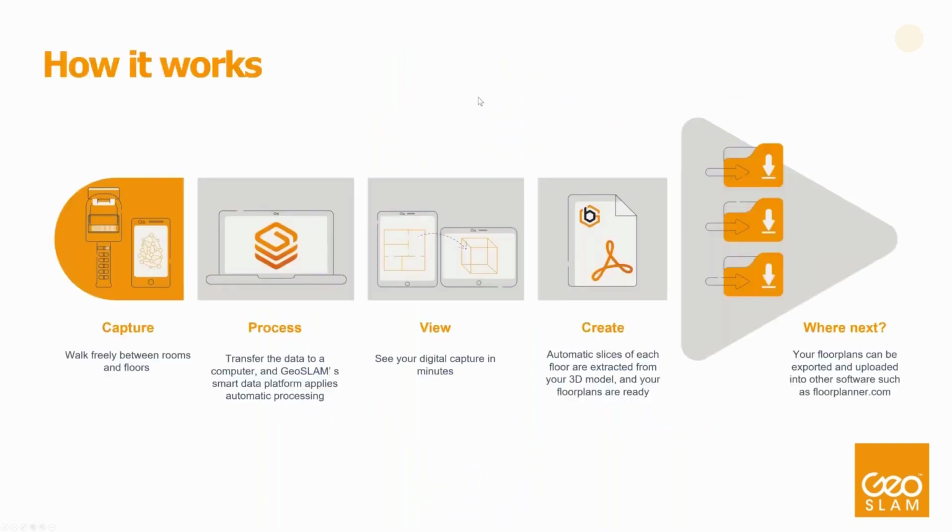So how does it work? It can be broken down into 5 easy steps, just like construction progress. The data needs to be captured, automatically processed. It then can be viewed, and the deliverables can be created. It can also then be used in third-party packages.